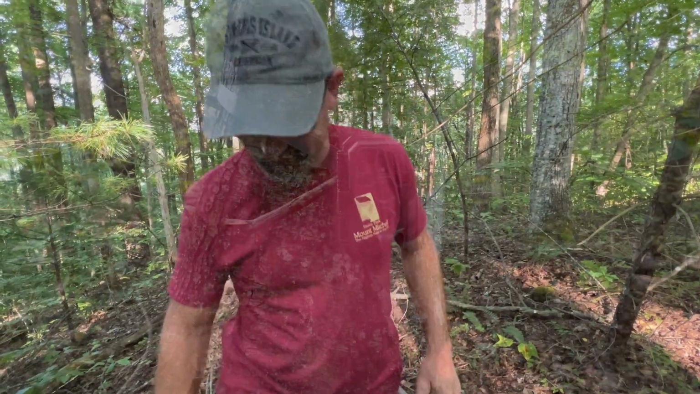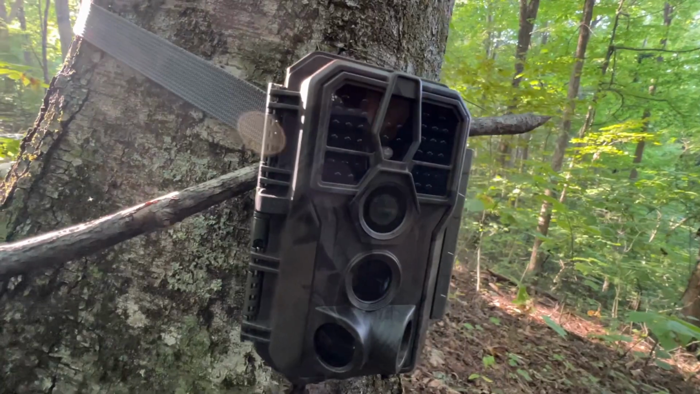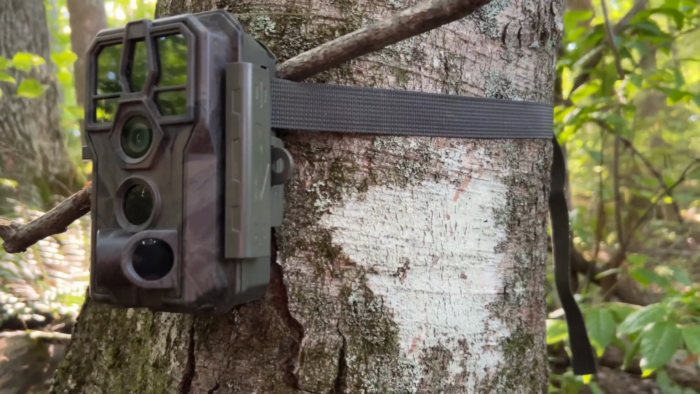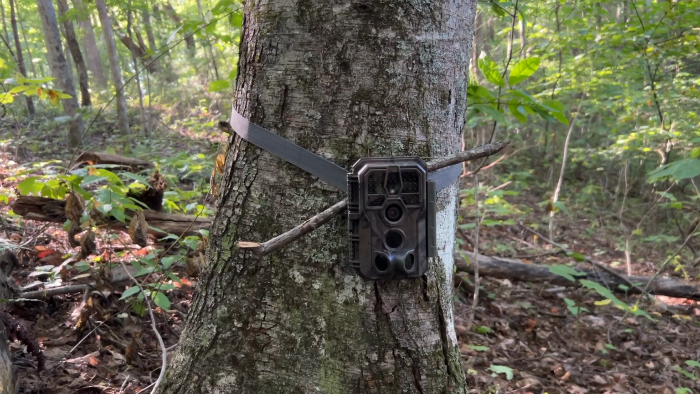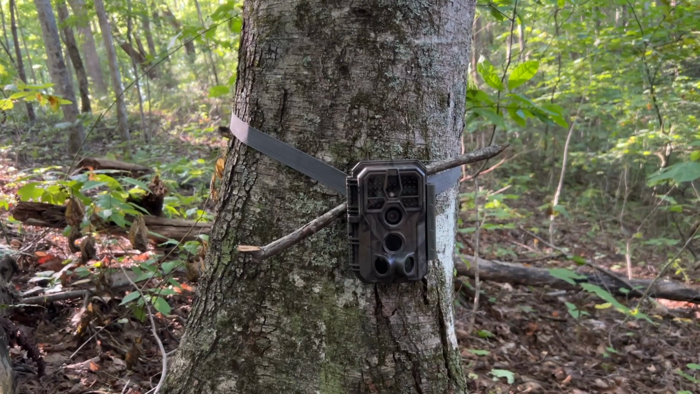Well, there you have it. There's some photo and video and a sound check from this GardePro E5. I have to say all three are good, so this is a winner to me. I would recommend this camera to anyone looking for a trail camera. It has good quality photo and video. The sound is good also, so if you're looking for an all-around good trail camera, I think you can trust this one for your needs.